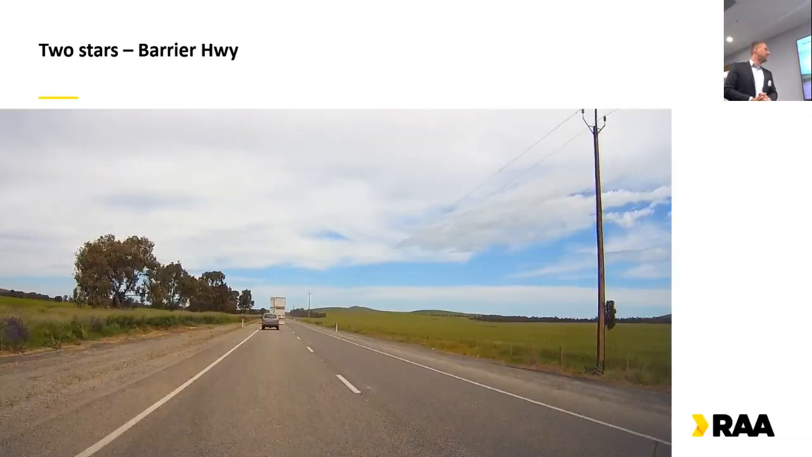Another 2-star section here, which initially might look like a pretty good road, and better than a lot of what we do have regionally. But we've got these Stobie poles, and that's the reason I highlighted this one: those hazards, at about 100-metre increments apart and within 5 metres of the road, make it very difficult to get a 3-star road when you have that fixed obstruction on the roadside. So putting in a barrier to prevent collisions with the Stobie poles would see that rated probably a high 3-star road instead.